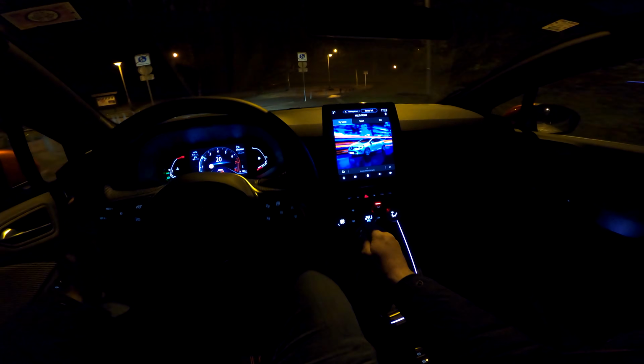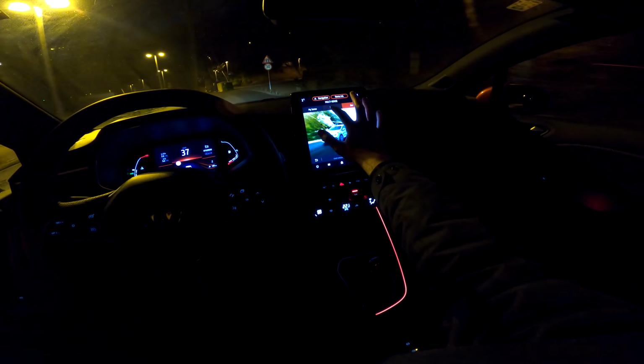This car has the MULTISENSE, which means there are few driving modes available. As you can see here, we have the individual mode, sport mode and eco mode. I'm gonna put it in sport mode.